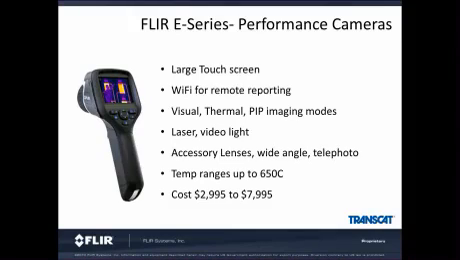If you need more performance, consider the FLIR E-Series. It has a larger screen, which is a touch screen that operates similar to an iPhone or an Android operating system. It has Wi-Fi for instant messaging to customers and your managers about problems that you found. It has a visual camera built in, picture-in-picture imaging modes and fusion modes. It has a laser pointer to indicate what's in the center of the image, with a video light to illuminate the visual camera or in dark areas.